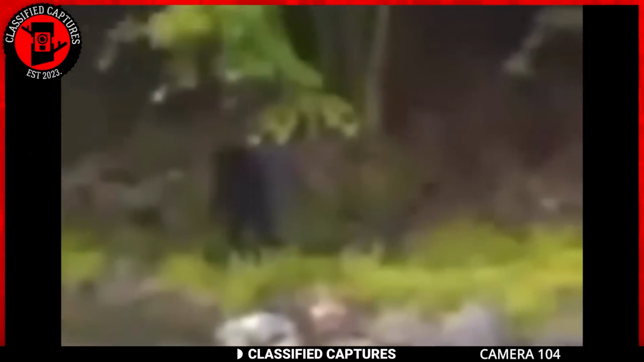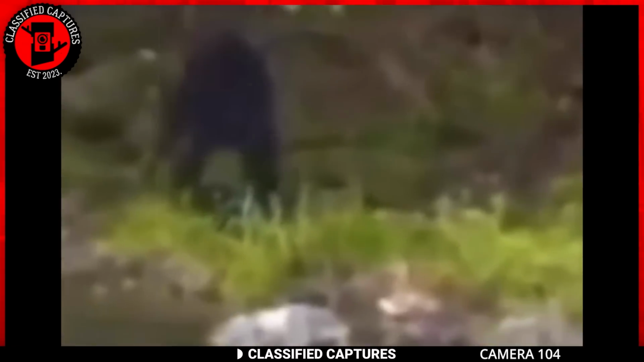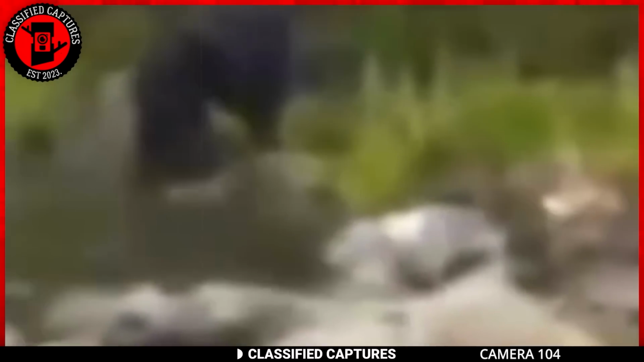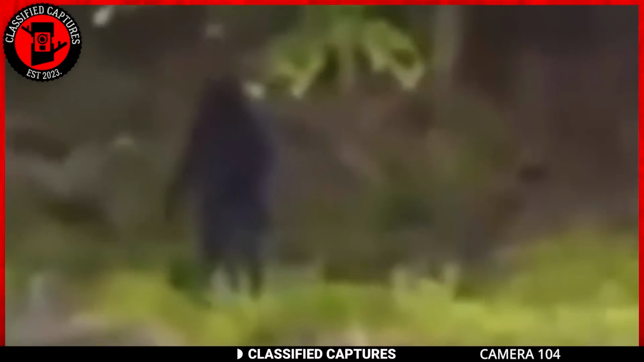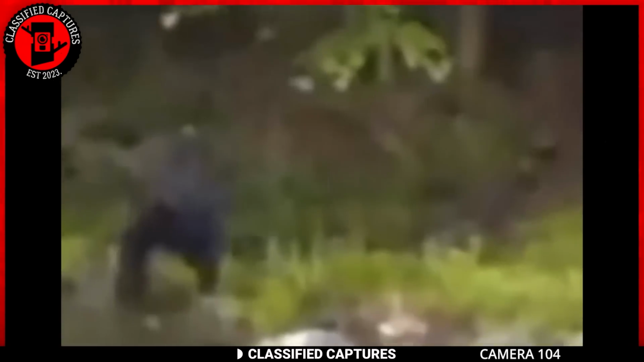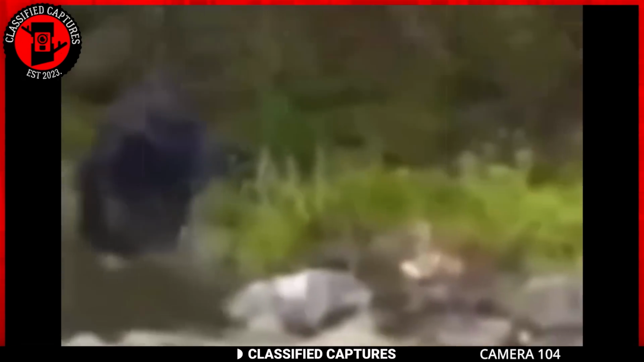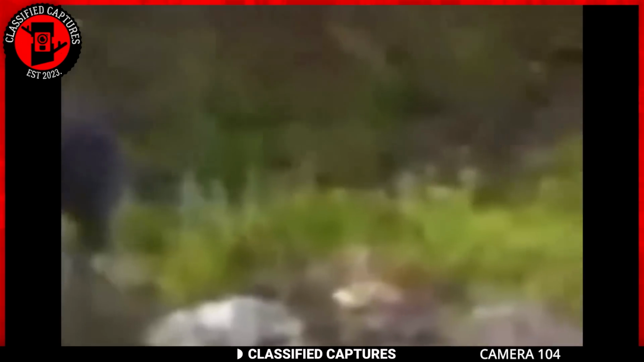A hiker taking a break in the peaceful woods suddenly notices a figure emerging from the forest depths. The creature, covered in dark fur, moves gracefully toward where the hiker is heading. Despite feeling a mix of awe and nervousness, the hiker zooms in on the distant figure, capturing the moment with a blend of excitement and disbelief.